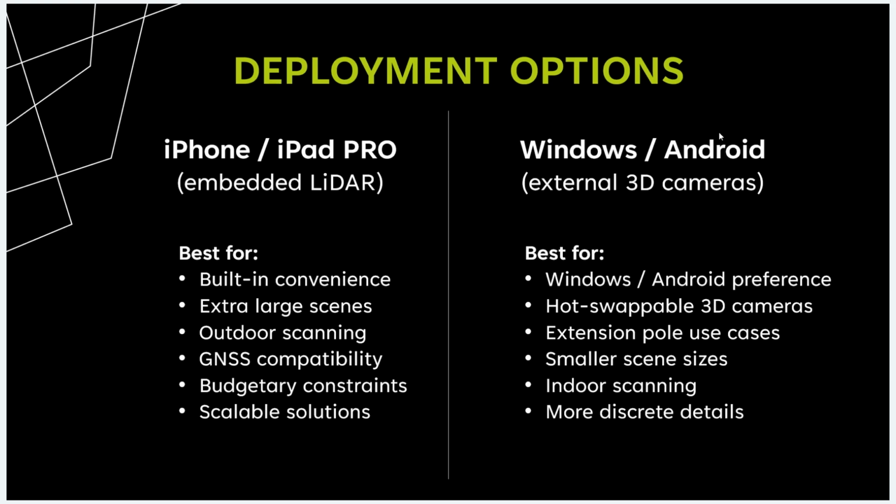Of course, the iPhone and the iPad is certainly a good option for budgetary constraints as well. Not only is it, as you'll see in the next couple slides, an even lower cost version of the software on that platform in most cases, but it is something that you may already have in your pocket today, or it's relatively low investment, and that makes it a very scalable technology. So if you're looking to put 3D in a lot of people's pockets, a lot of users within a department or an organization, that's something we're really seeing a lot of expansion in terms of use cases with the iPhone and the iPad.